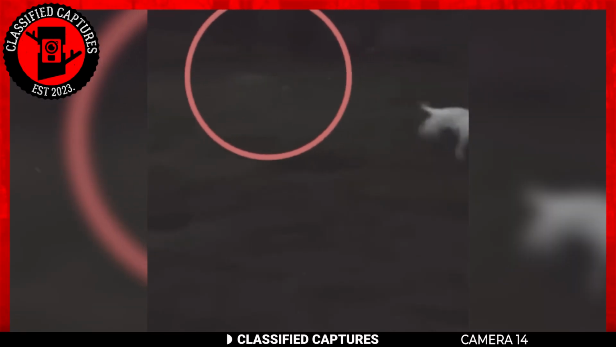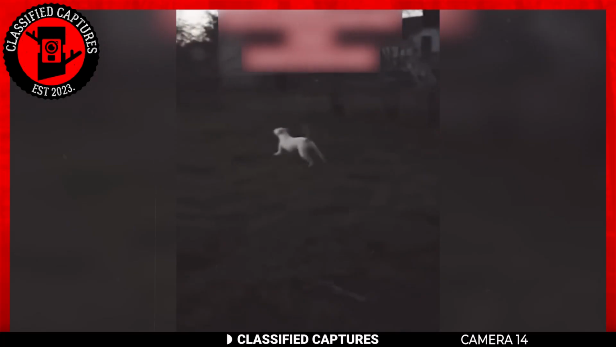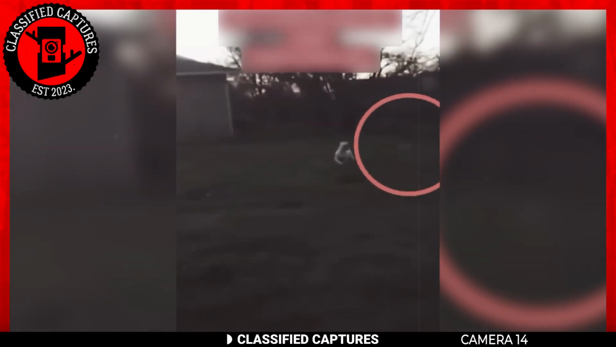The apparition manifests itself as it passes by the dog and disappears as though it were trying to make sure the owner didn't see it. The creature's size indicates that it's not human, probably a ghost dog or something far more sinister. Have you encountered anything like this, or is there a logical explanation for the whole thing? We'd love to know.